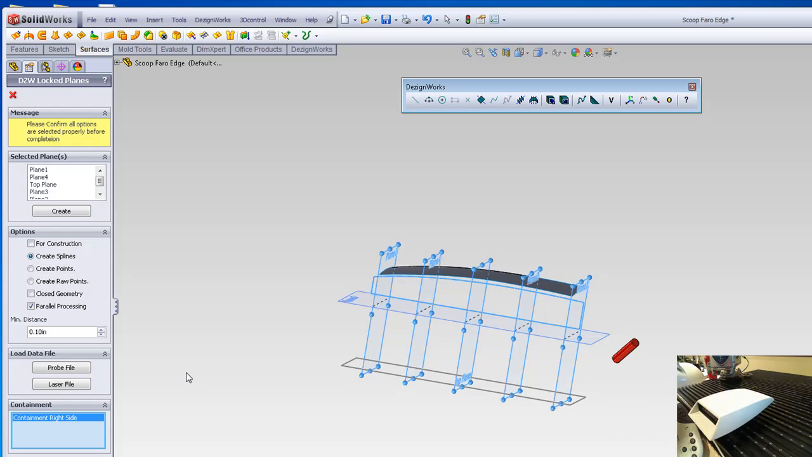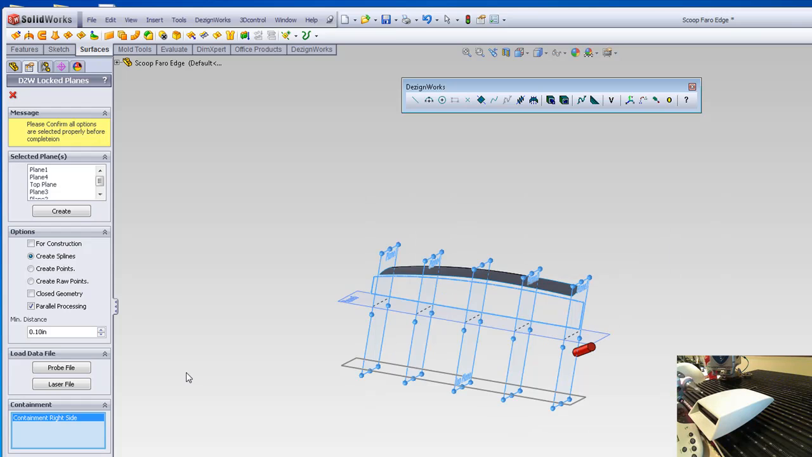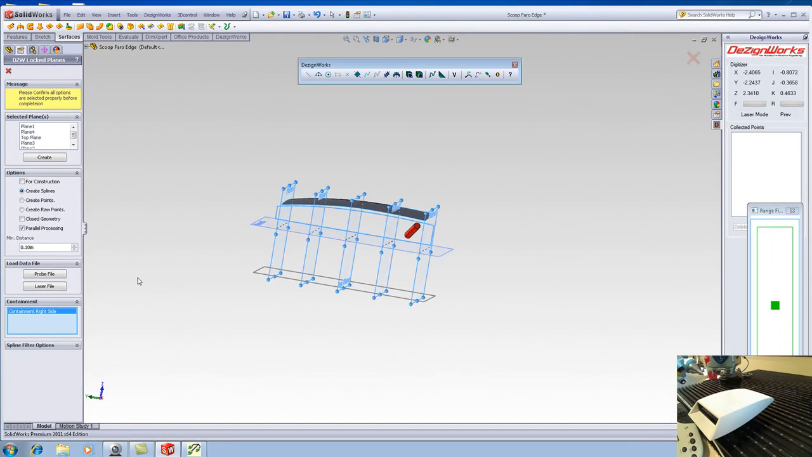And again, I'm going to simply take the laser and focus it on my part. Pull my trigger. Start scanning. See, in this case, I don't have to worry about going past areas and messy cleanup. I can just simply contain it.